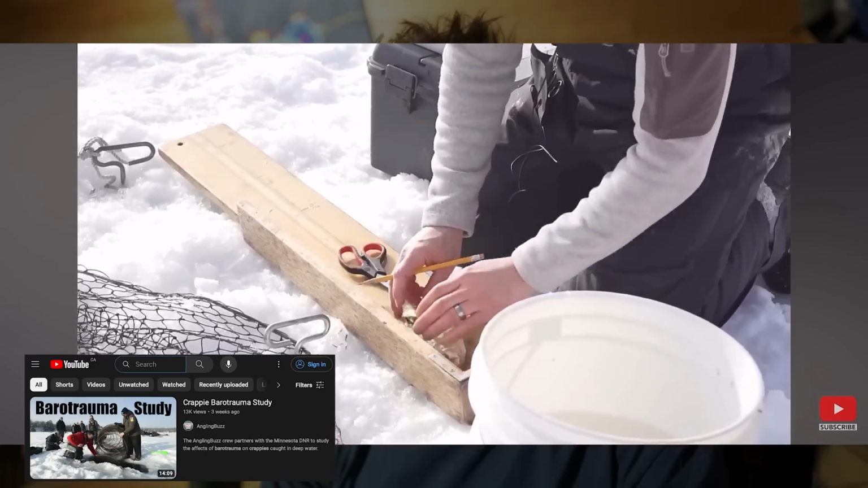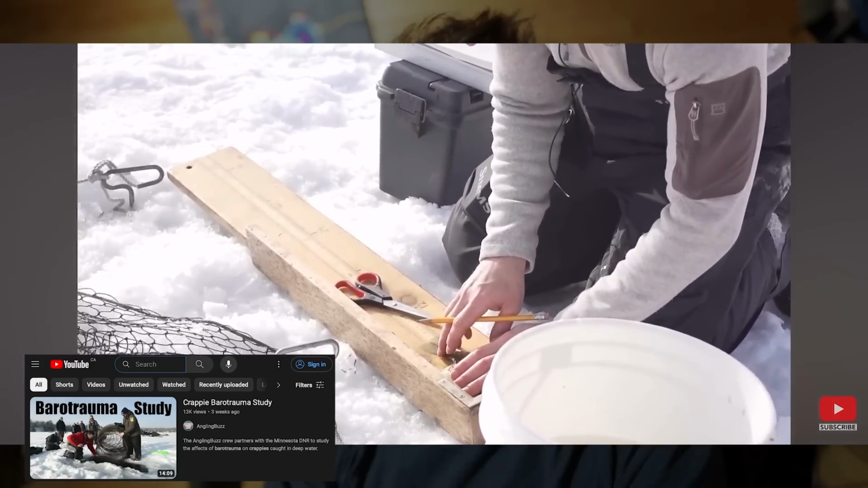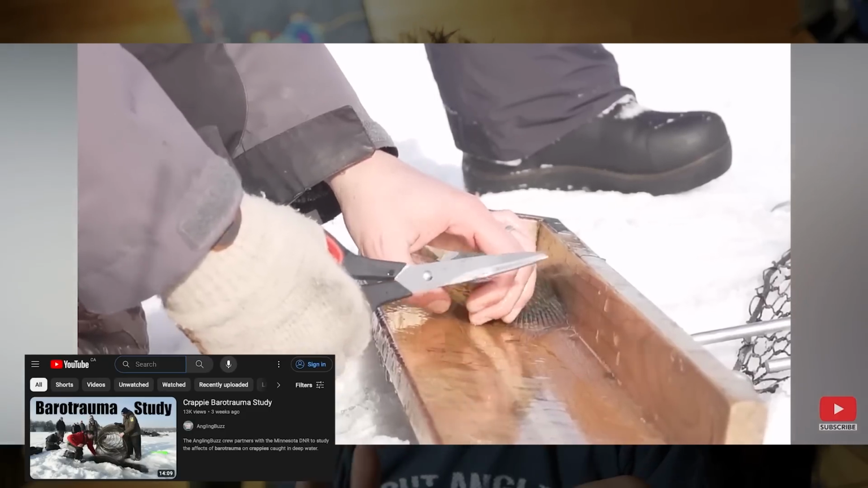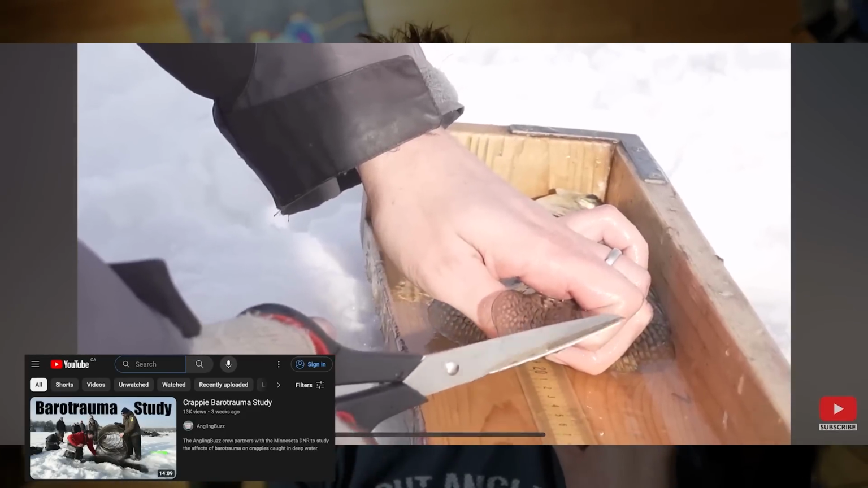Now, the biologist, or whoever the guy doing the actual science, as they would call it, is he's measuring the fish, which is completely unnecessary. Whether the fish is 10 inches or 11 inches for the point of the study does not matter. So he's doing extra handling time, measuring this fish. Then he trims off a portion of the tail, which apparently is an acceptable method of marking a fish,